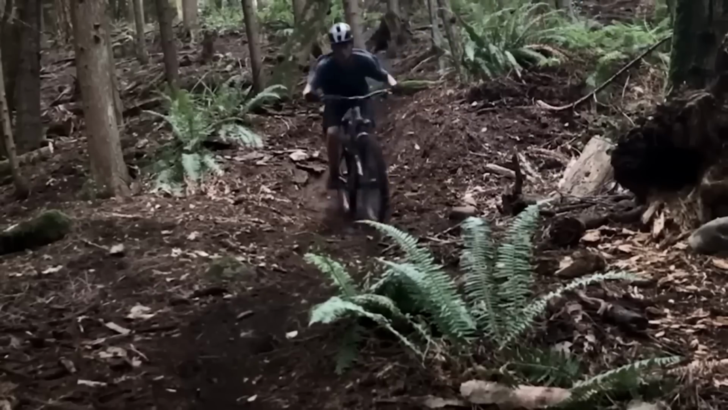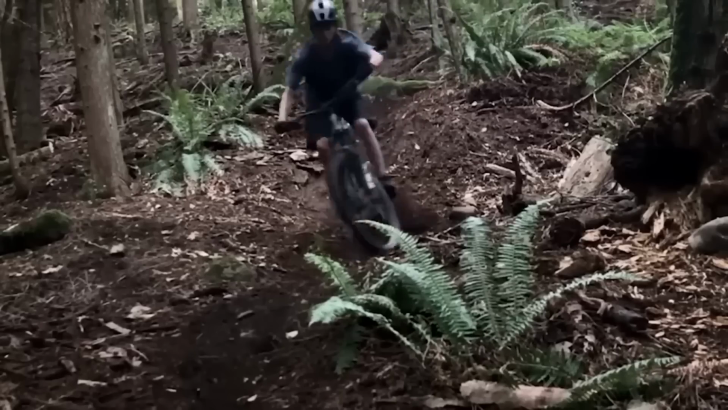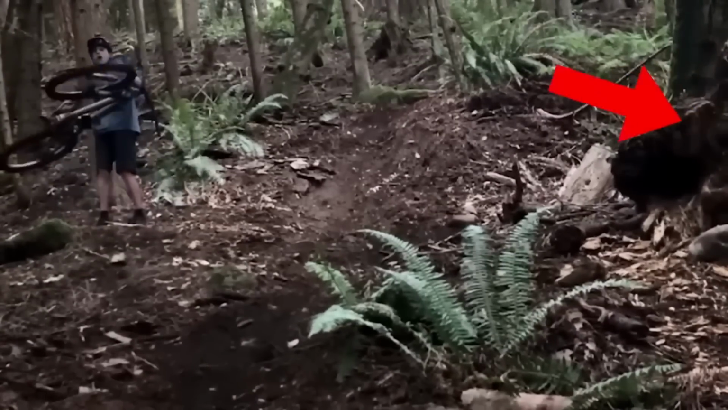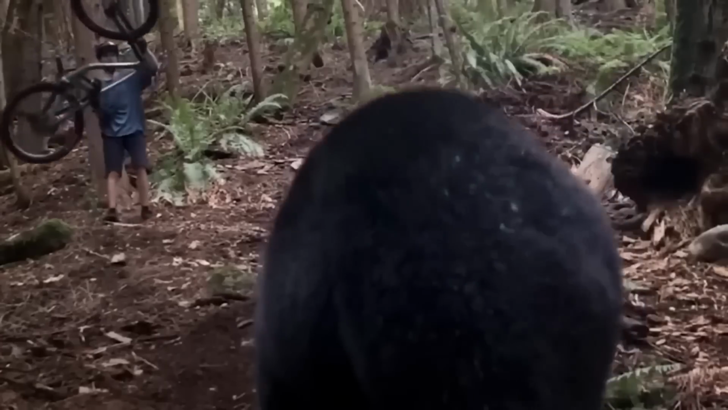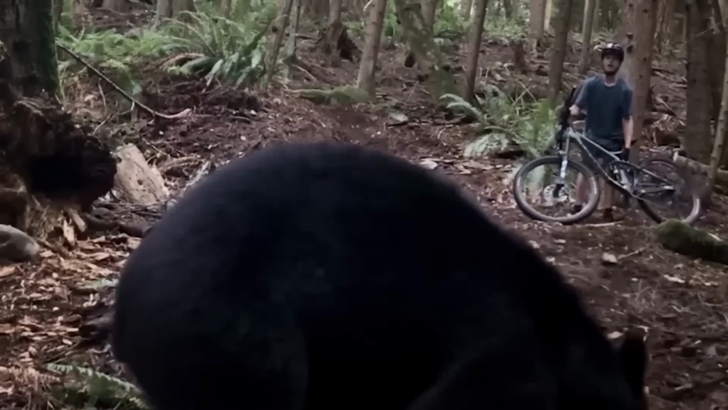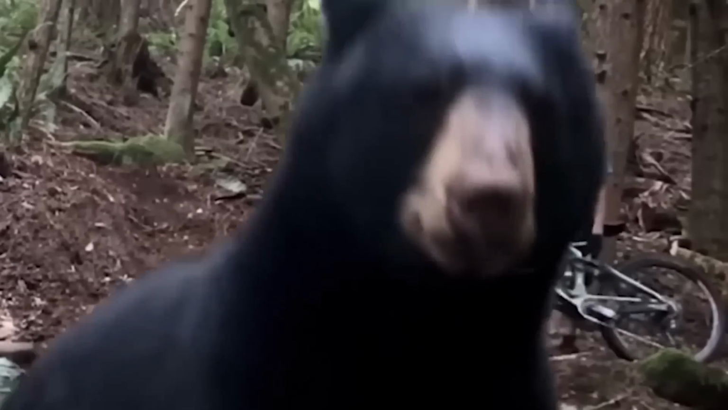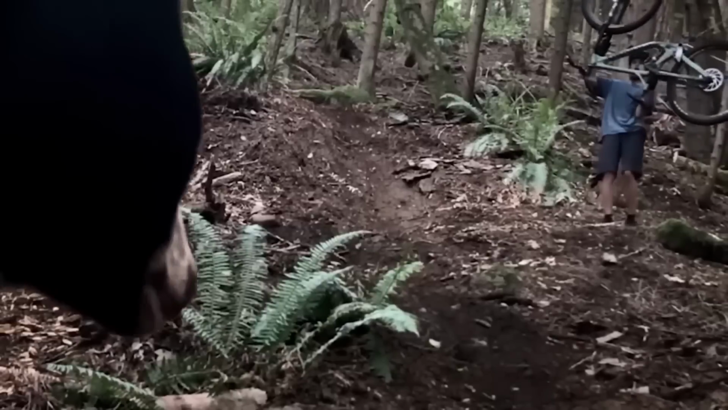Bear on mountain biking trail. During a mountain biking adventure in Vancouver, Canada, a rider encountered a dangerous situation with a bear on the trail. Hey. The rider noticed the bear approaching and attempted to scare it away by making loud noises and banging a rock on the ground. The bear retreated temporarily, but then circled back, causing the rider to be on high alert. Thankfully for the rider, he managed to retrieve his phone and escape the situation unharmed, emphasizing the importance of being cautious and prepared when exploring the wilderness.